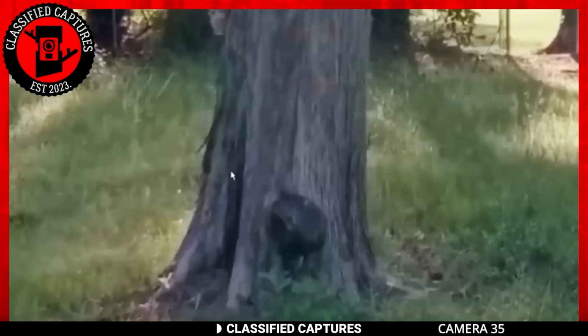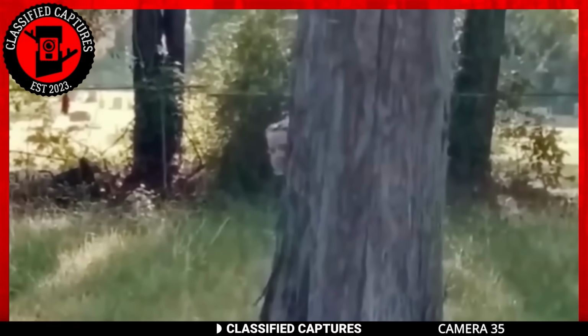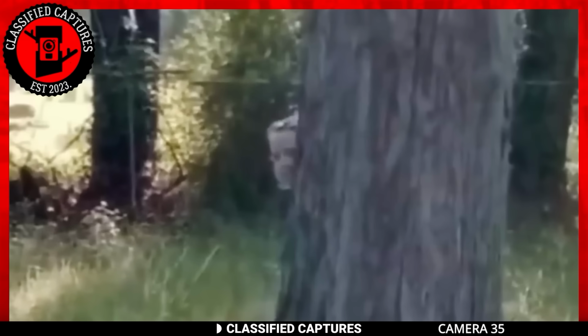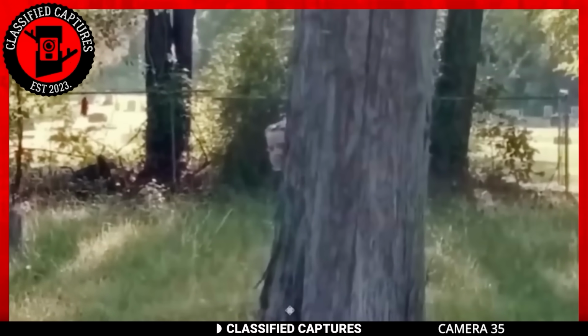Nevertheless, there are those who argue that the figure merely represents a living little girl. According to the viewpoint, the girl has tragically passed away since the picture was taken, effectively transforming her into a ghost. Alternatively, skeptics argue that the image could be the result of skillful photoshopping. But what say you?